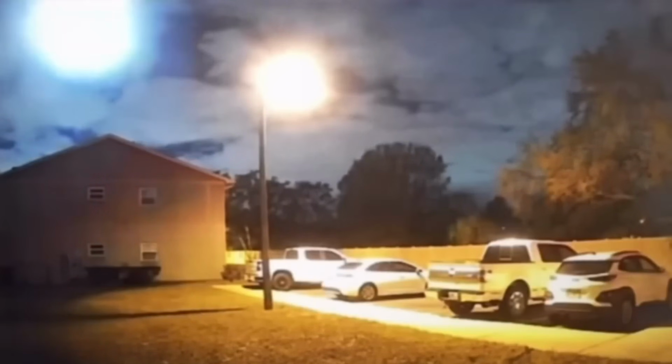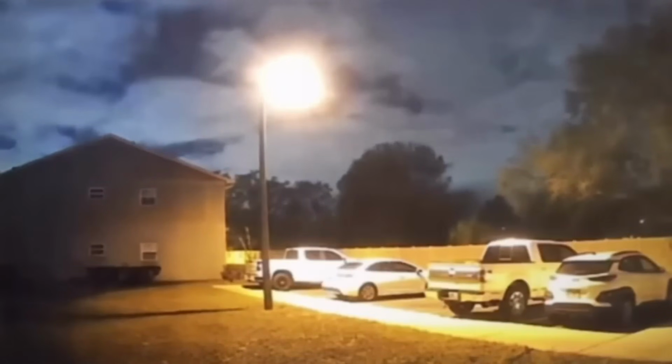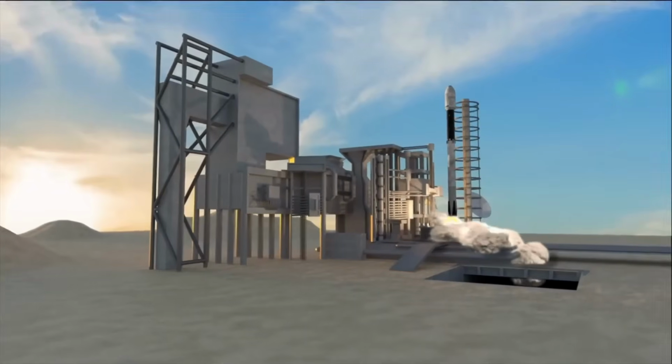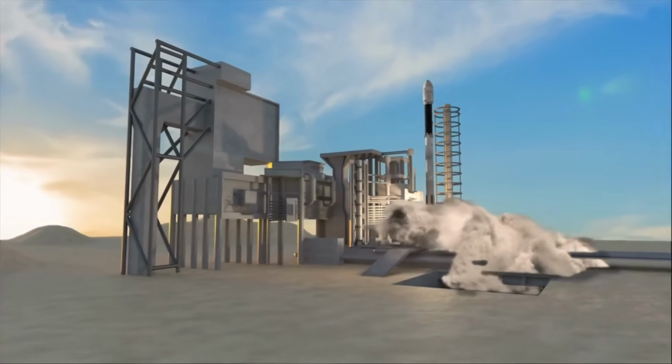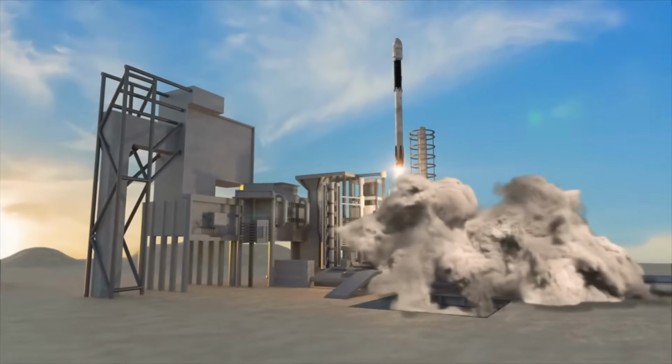Now, another twist is that given the location, some viewers suggested a possible explanation: a scheduled launch by NASA or SpaceX. The proximity to Florida's Space Coast, where launch sites are situated on Merritt Island or Cape Canaveral, really does make this a plausible theory.